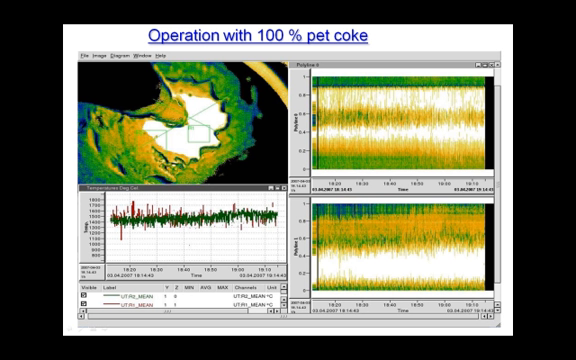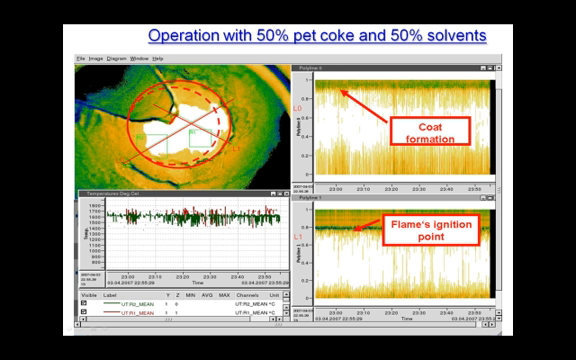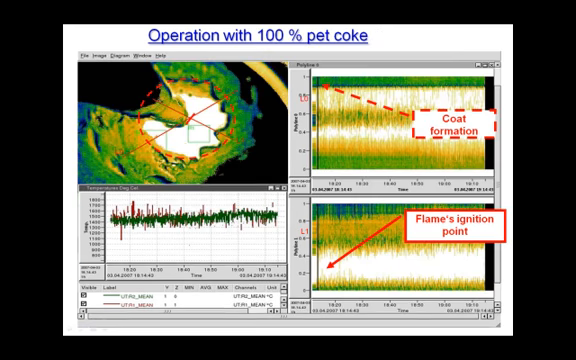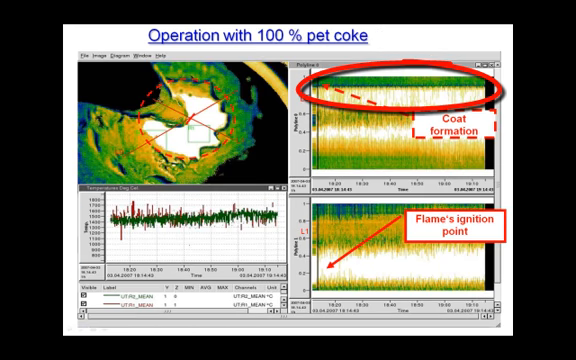This customer, for example, used 100% pet coke, and you clearly can see coat formation and flame's ignition point in the polyline. When this customer changed operation to 50% pet coke and 50% solvents, the coat formation and flame's ignition point changed significantly. The coating was burned off and the ignition point went nearer to the burner. If we change the slides, then you can see the comparison very clearly.